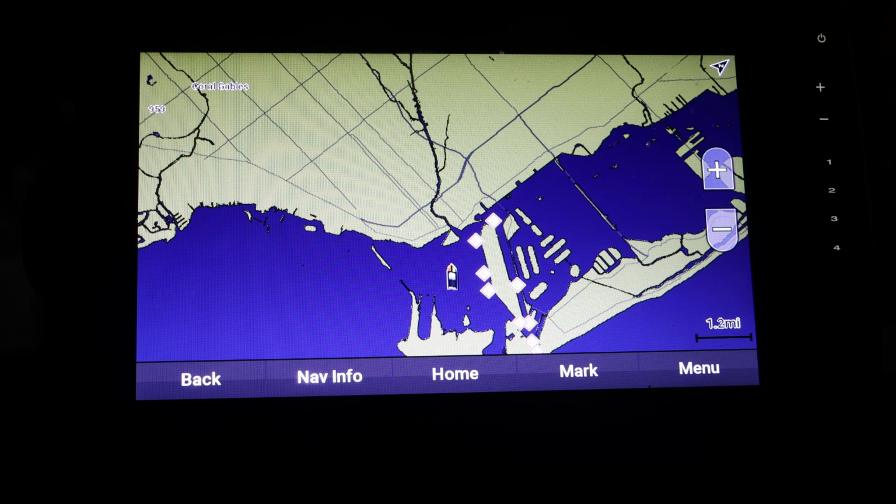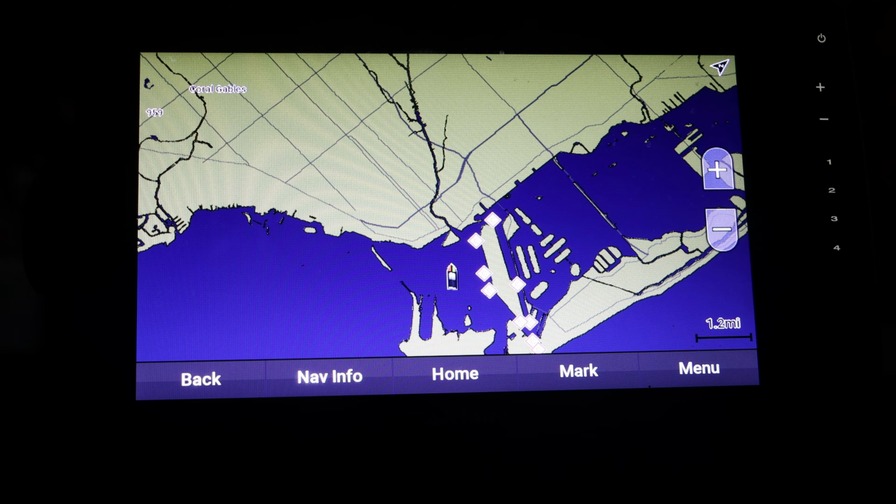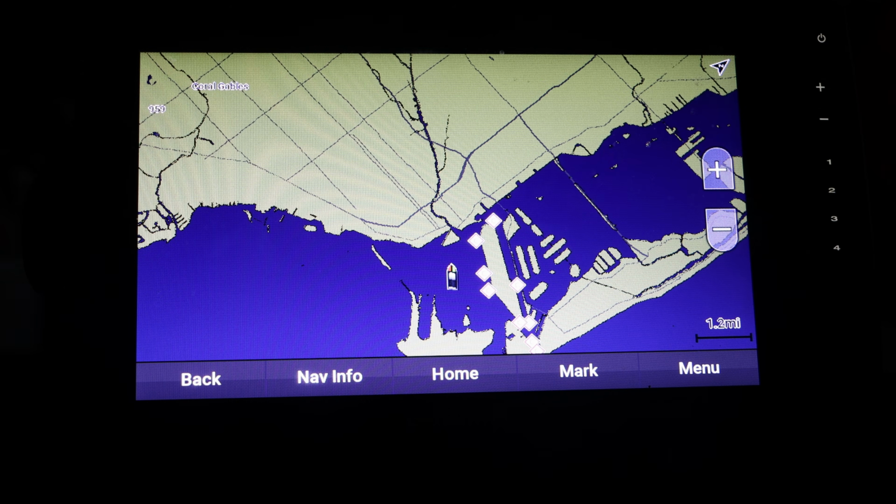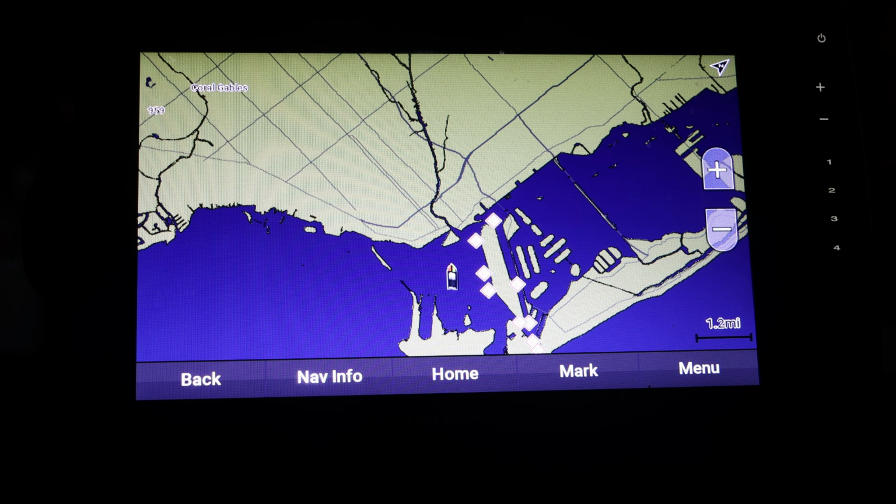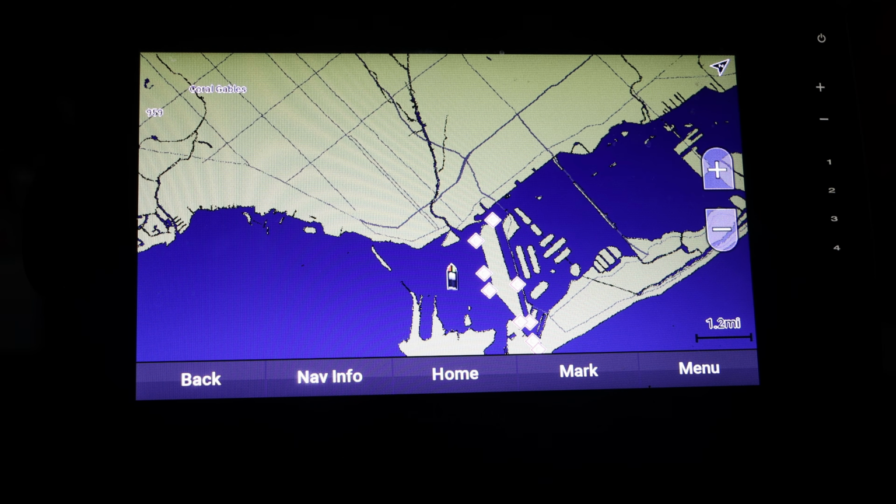You will have a little line showing where you have been in your boat, and this is a really nice feature. Like I said, whenever you can't really remember if you fished there or not, this is whenever this shines, and it allows you to have like a general look at the lake.